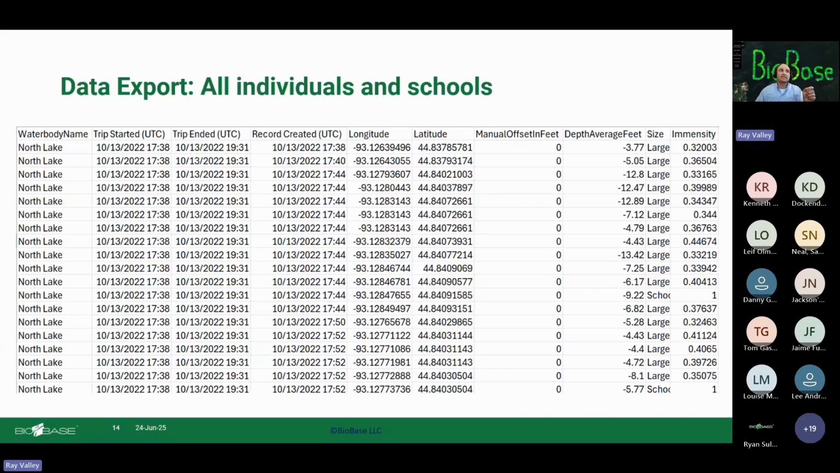It also creates a CSV data export of every individual fish that is detected, the depth at which it was detected, latitude and longitude, and then that size classification and that intensity value, that backscatter dimensionless value. So it's very powerful because if you're a GIS person, you can take this data, do your own analysis, put this in your statistical software, and you can have fun with it.